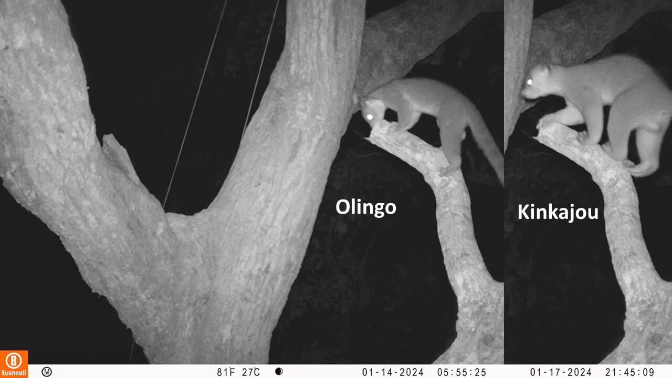So as you can appreciate, you can actually tell the difference even in these black and white images, just by the way the animal's moving, to distinguish which animal it is, Kinkajou or Olingo. Though it is nice to occasionally get some night vision footage of it so you can actually see the animal that you're looking at. It's more akin to these camera trap images, but it's really hard to capture. The animals move fast, it's hard to follow them around, but we've got a few clips for you here.